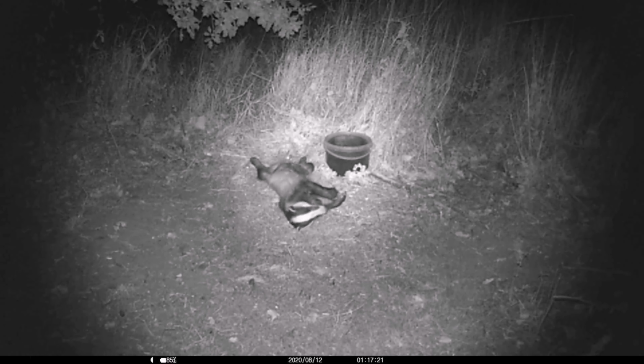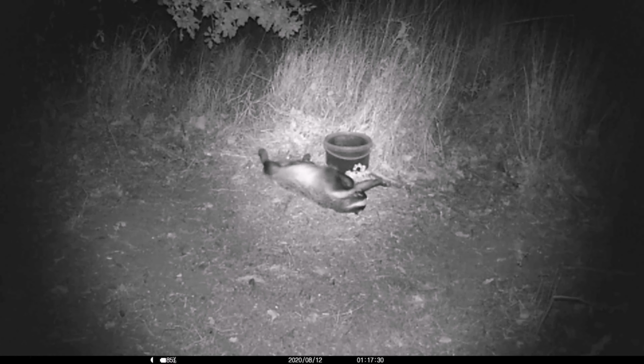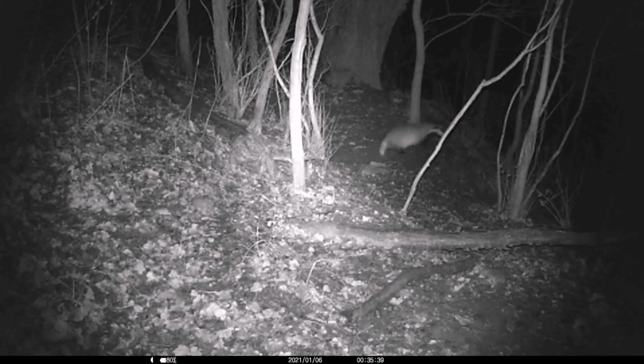Here is our young boar again, having a scratch while he luxuriates on his back. I have got really attached to this chap, and he disappeared when this big Bruiser arrived.